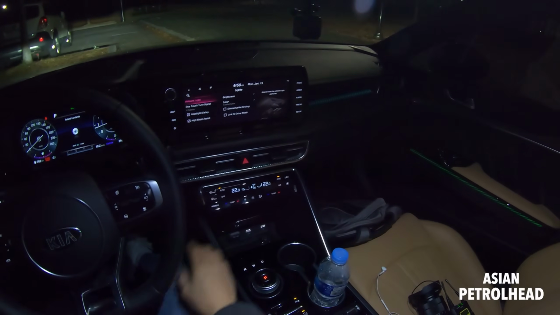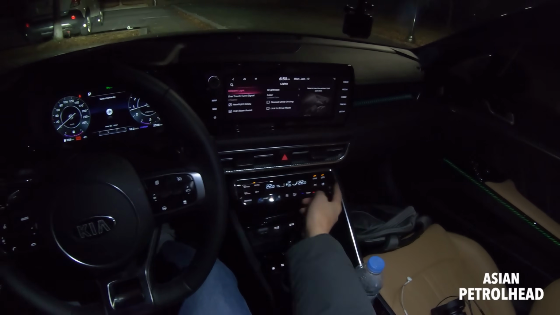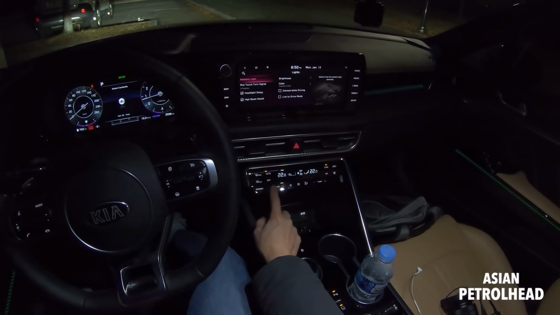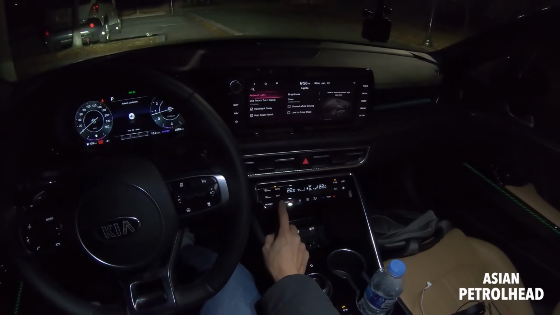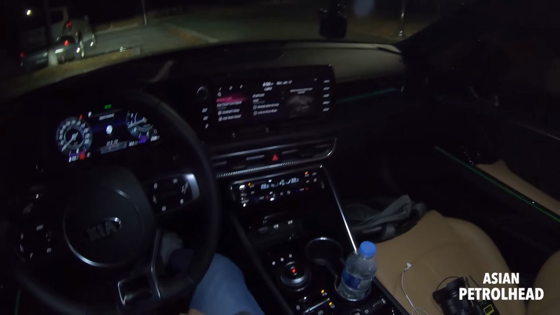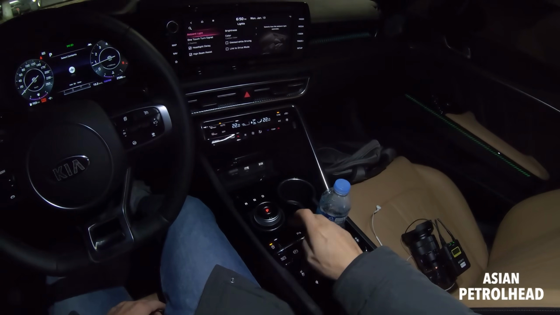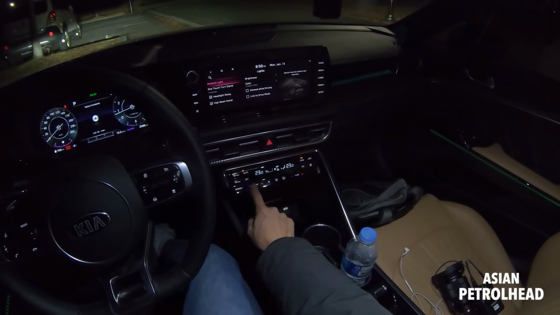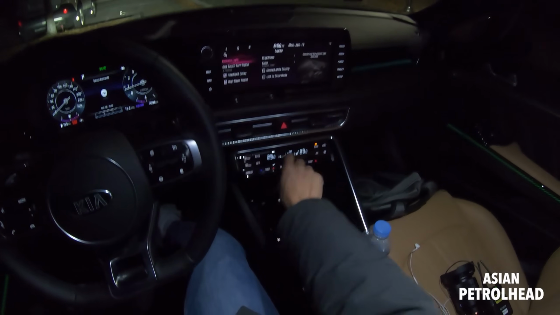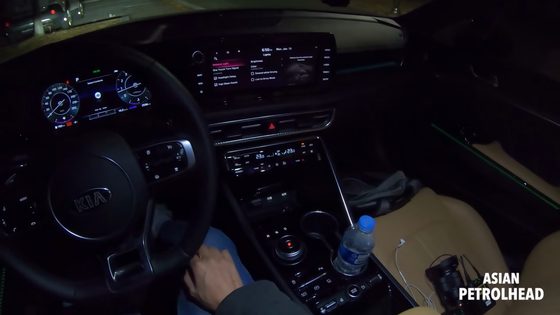Kia has used lots of touch sensitive buttons here, but it makes sounds, and it's quite easy to use. It's very simple and it works very nicely. But I'd rather have physical dials and buttons. They have a few buttons down here, so that's actually nice. But even for the temperature and the fan speed, I would like to have dials for them. Okay, so Kia, please bring them back in.